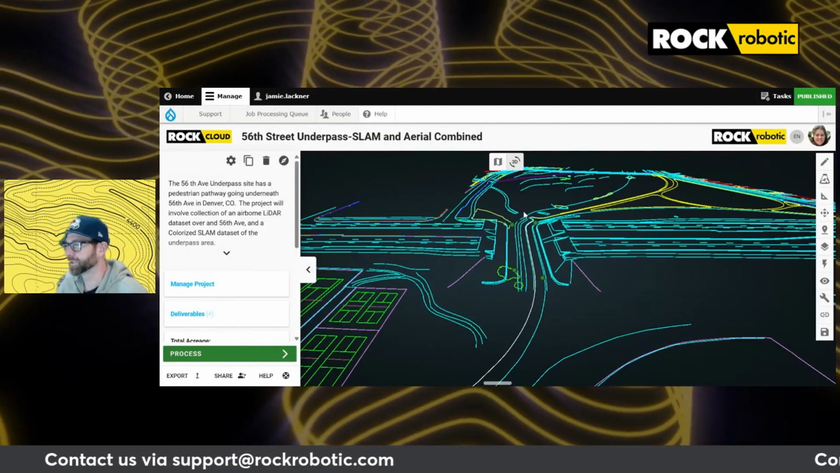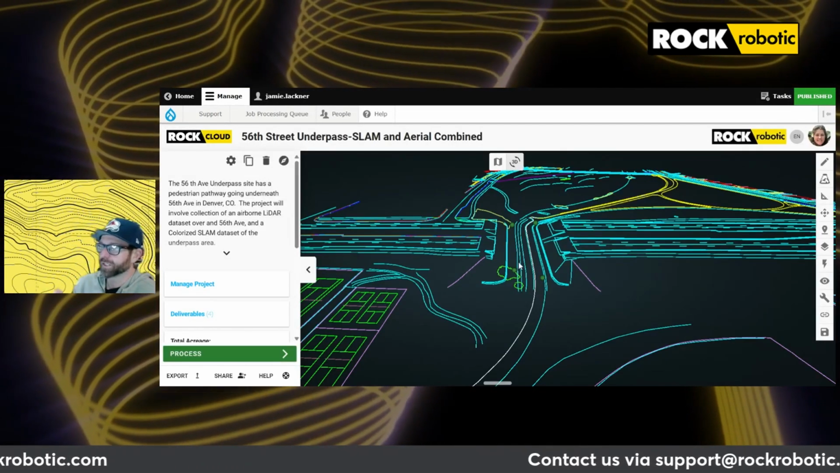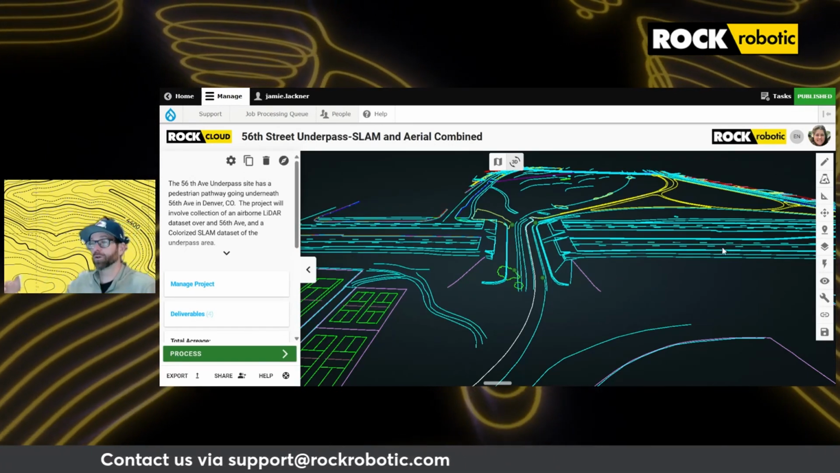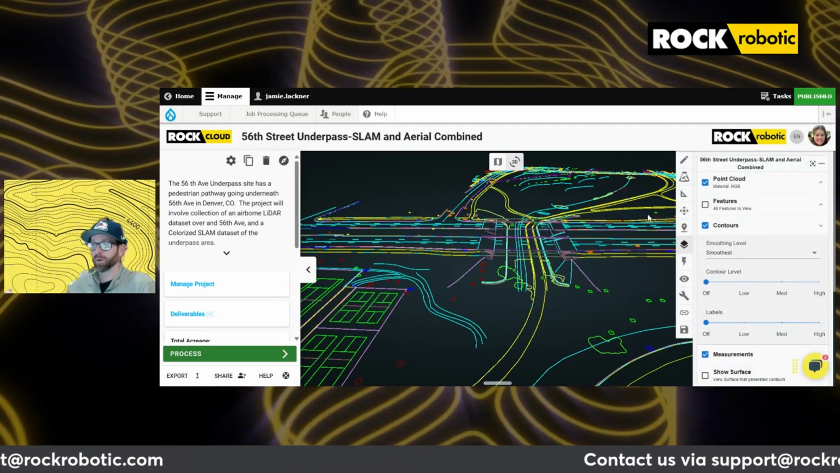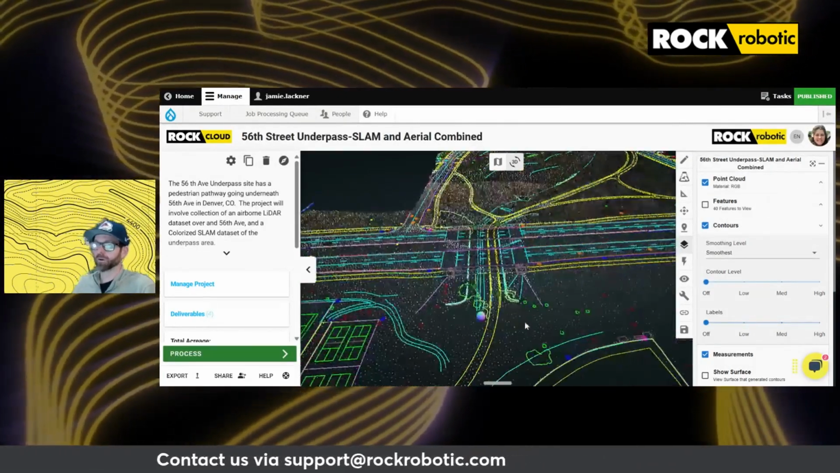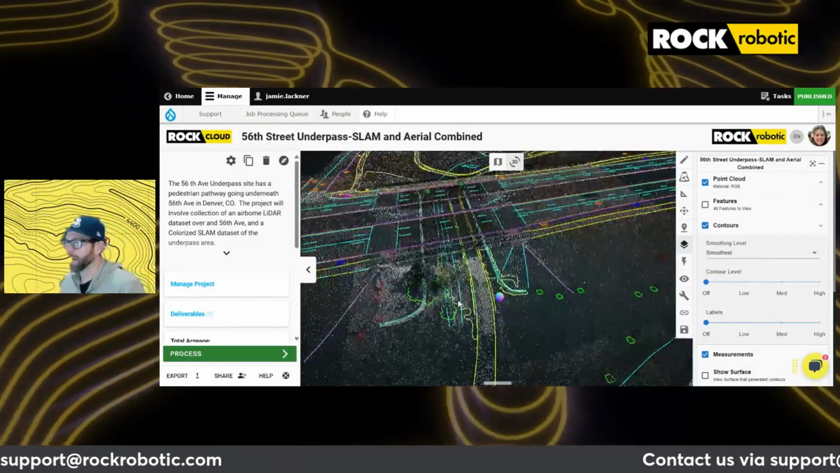So this may just take a moment to load up, but you can see it's going through an underpass. We had our SLAM data through the underpass, but with good enough collection into areas where we had our airborne data. We used the same GCPs for those surveys, so once they were both aligned to the GCPs, they merged up really quickly.